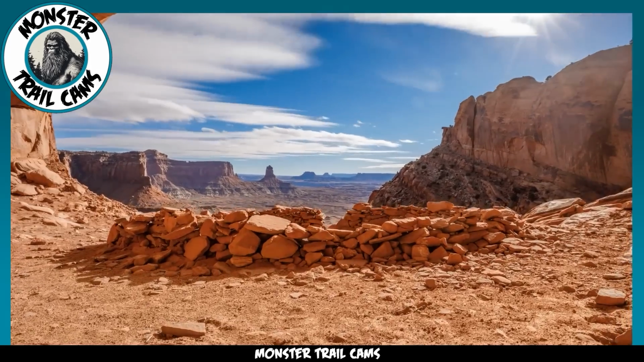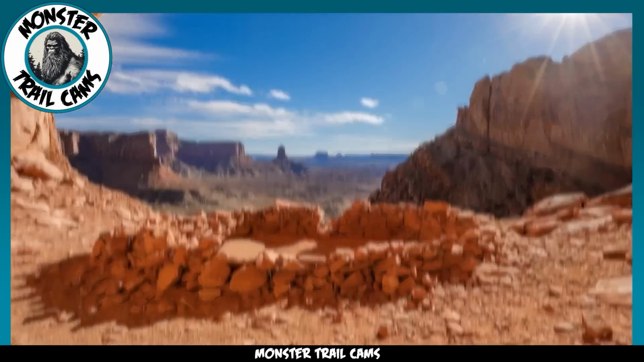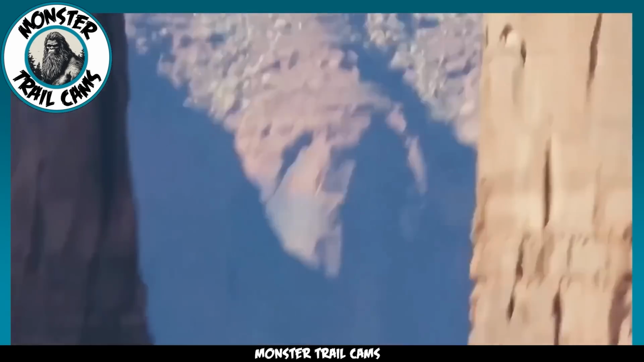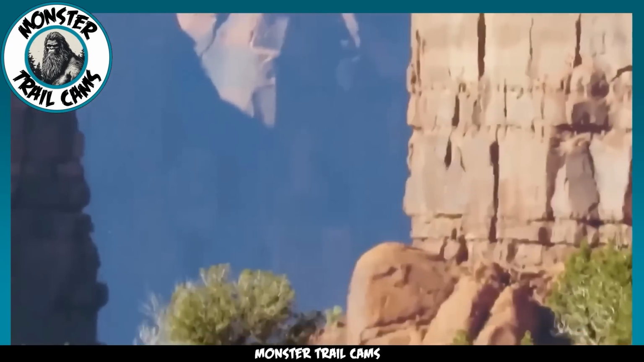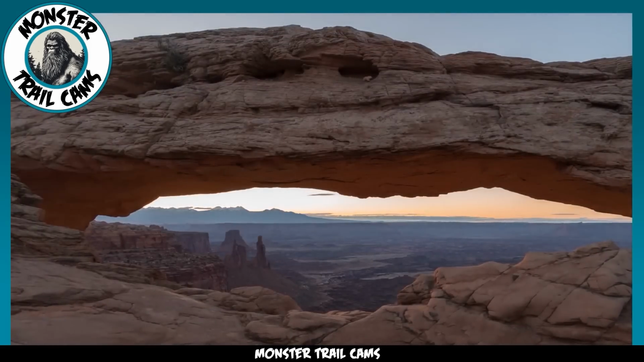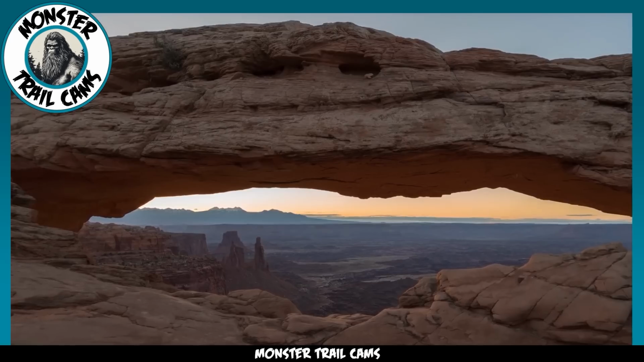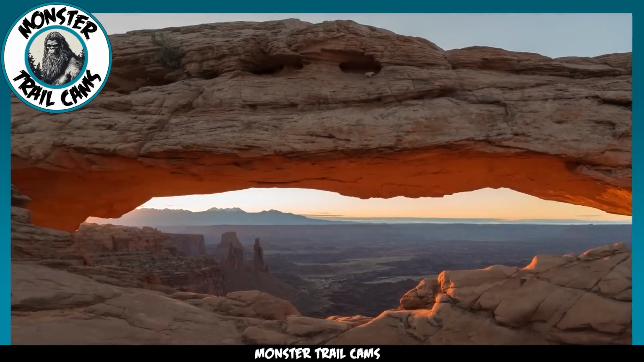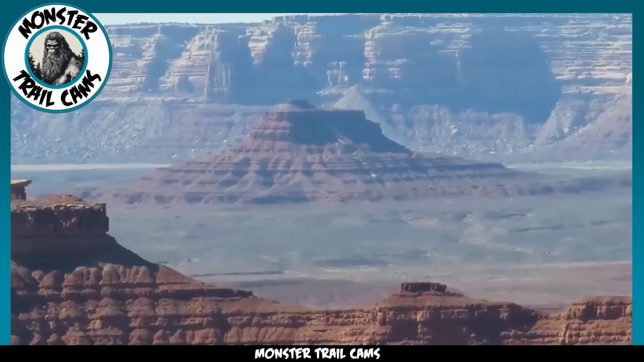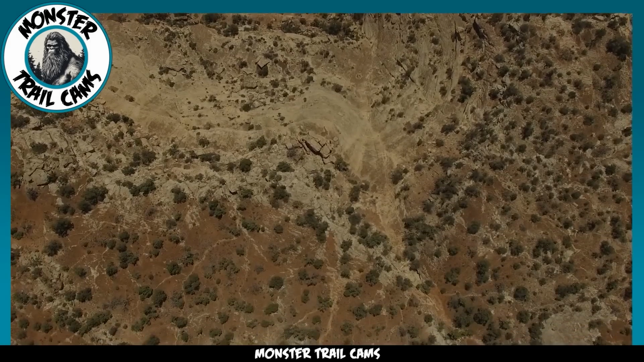Next, we travel to the awe-inspiring and rugged terrain of Canyonlands National Park. Nestled in the heart of Utah, this national treasure is renowned for its dramatic desert landscapes carved by the Colorado River. However, just beyond the boundaries of this majestic park, an enigmatic discovery has recently come to light. After an uncharacteristic flood, which was quite heavy for the season, the earth was left saturated and impressionable.